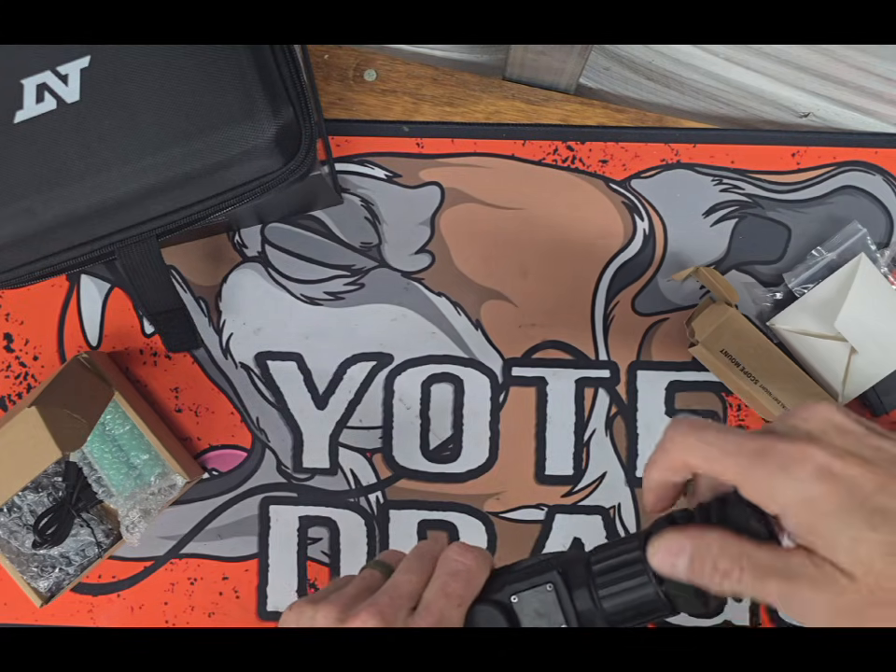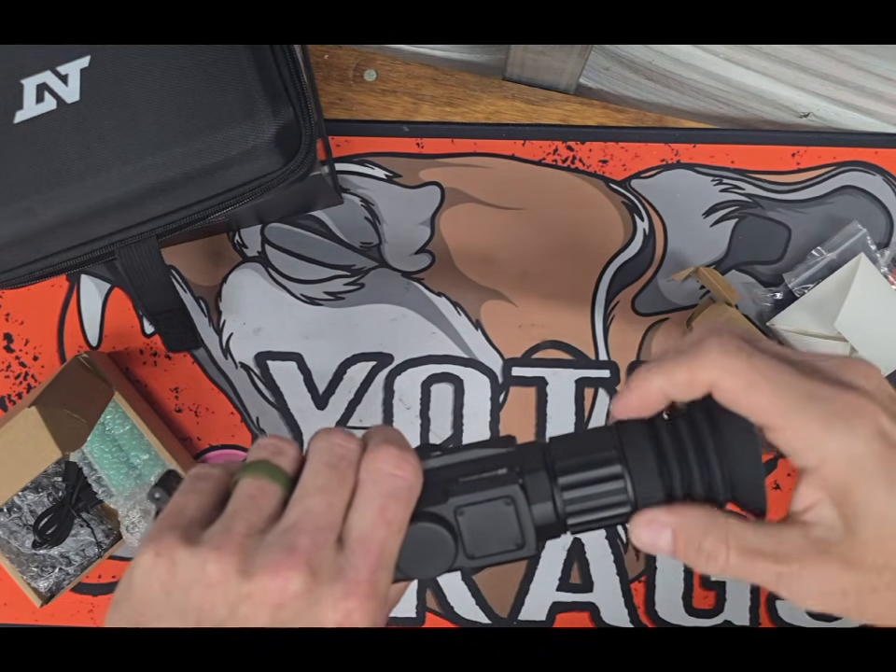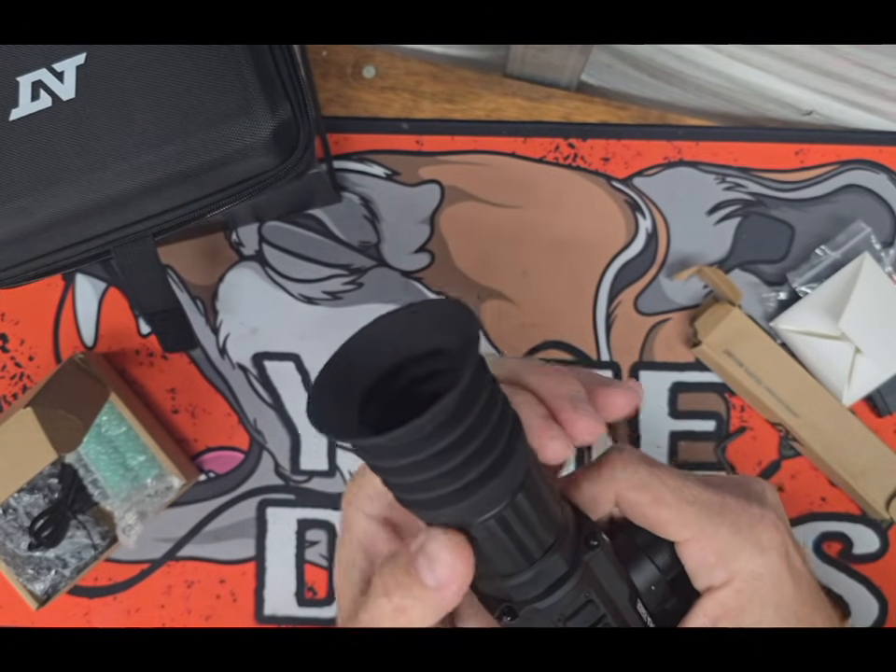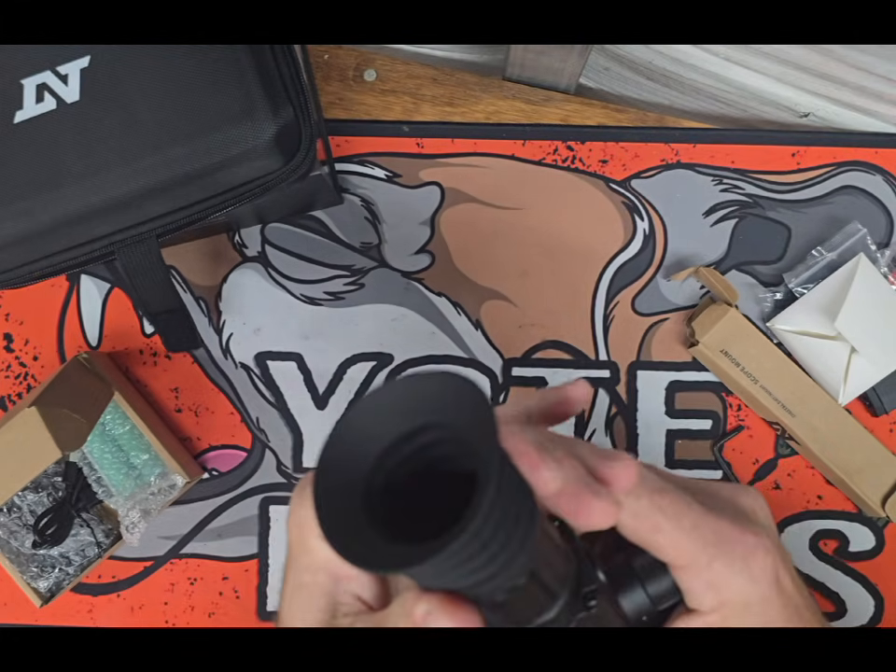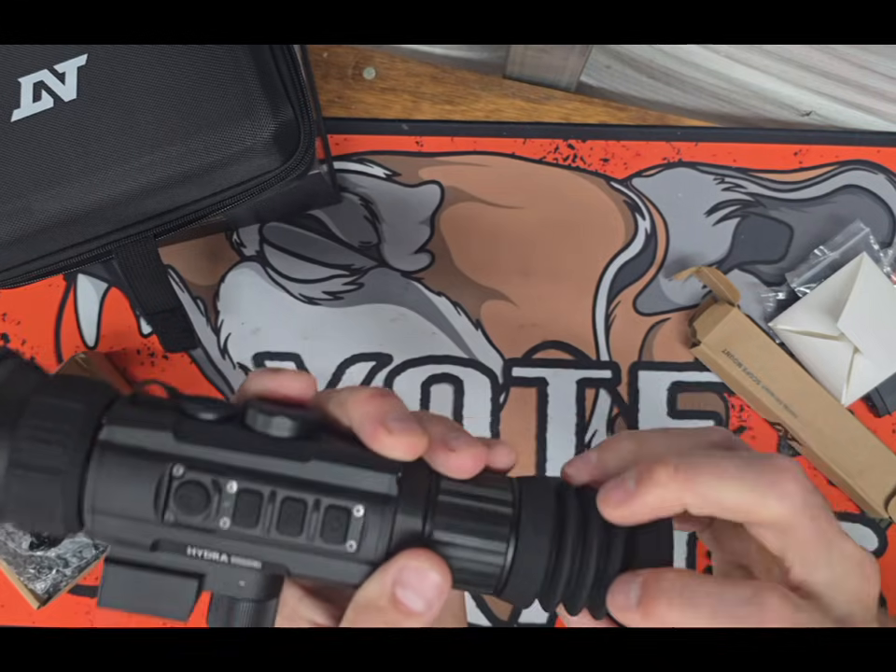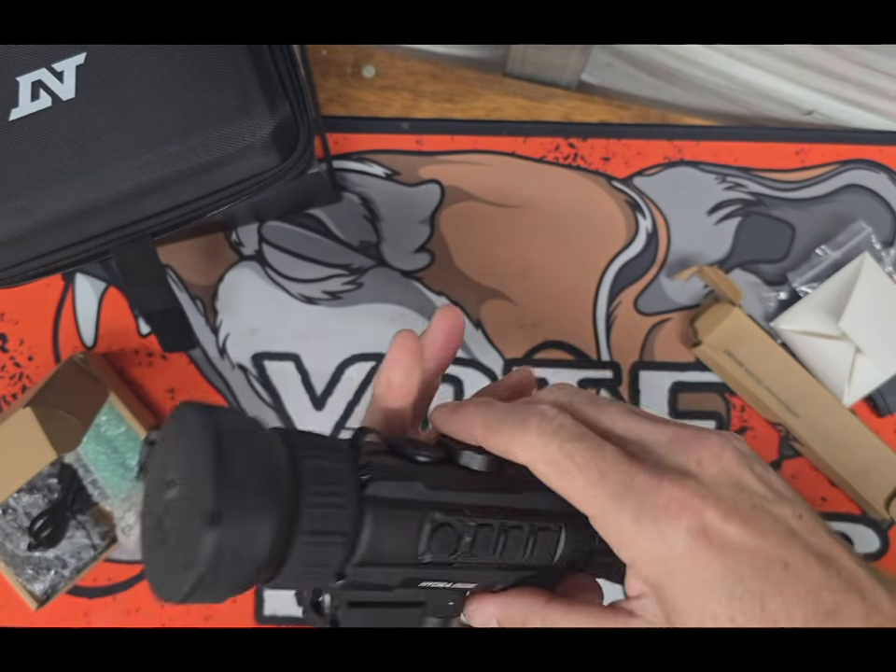And then, oh yeah, that's nice. I like the screw ends. I've seen several companies start doing that now. Instead of just having them wrap around the focus, they've actually started screwing them in. I know my DBH was done that way. Obviously the DNTs are done that way. I think that's great because I know in the past losing eye cups is pretty easy to do.